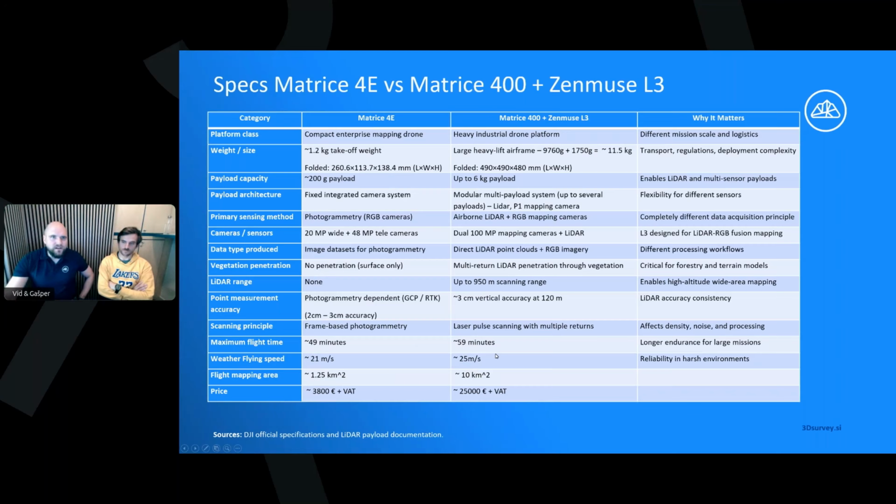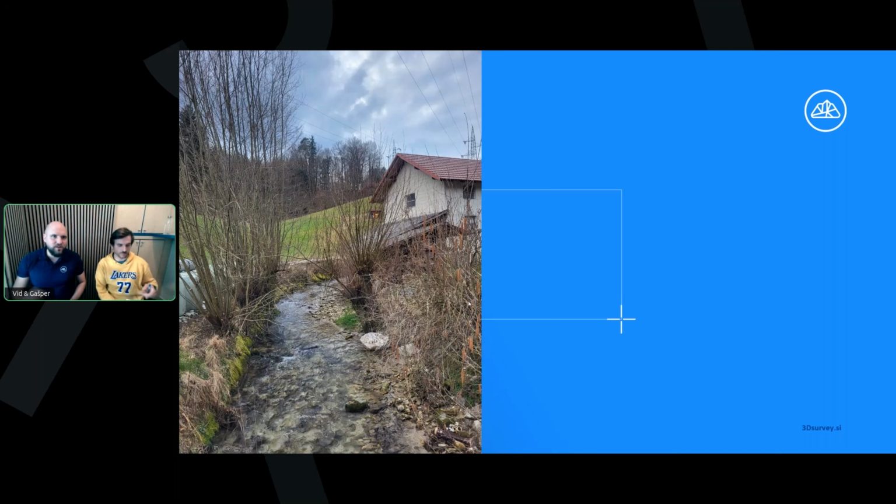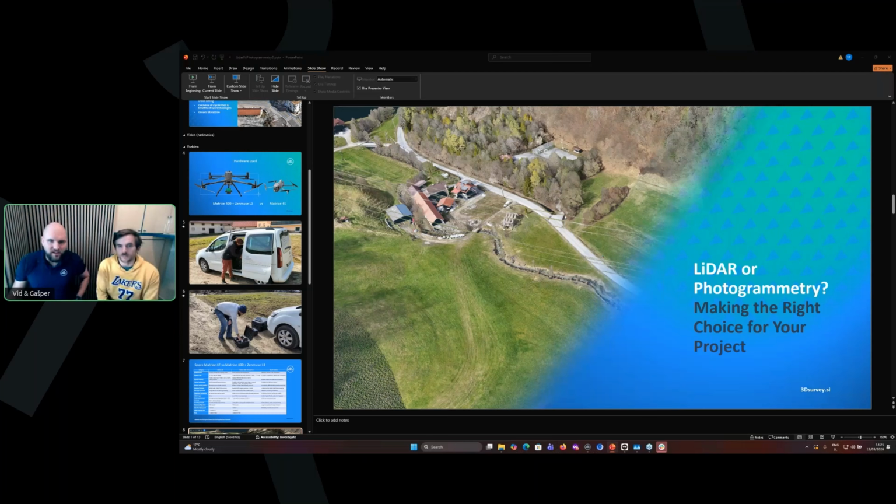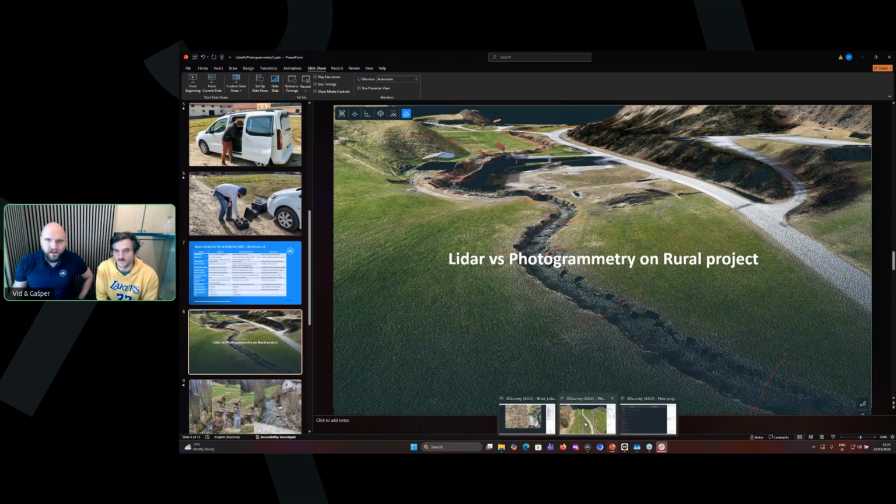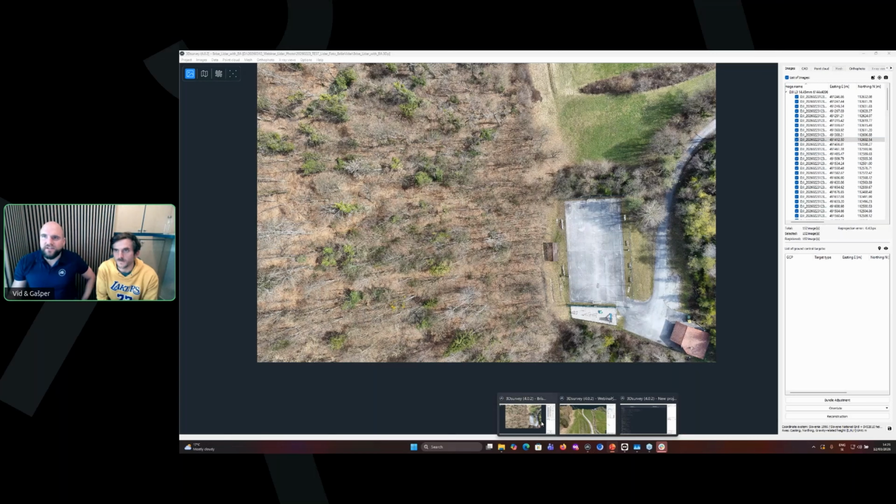Okay. Now let's go to our first project. We will have a look at how LiDAR works on a rural project. Let's go here and go to 3D survey. So here we have two projects actually. Here is number one.